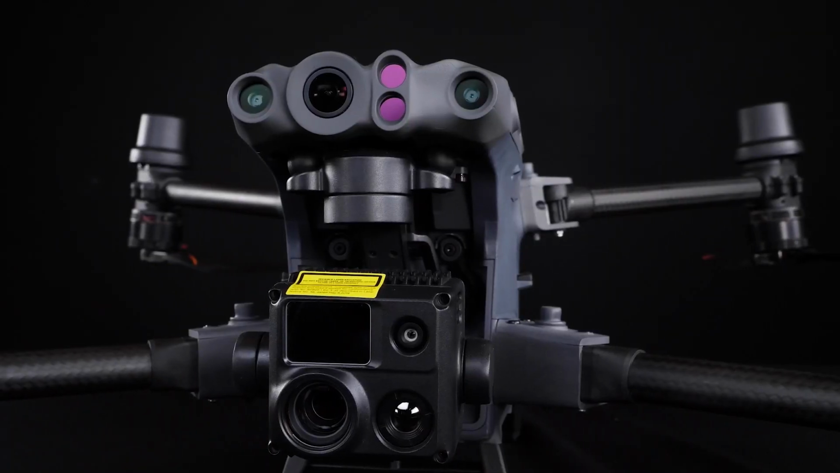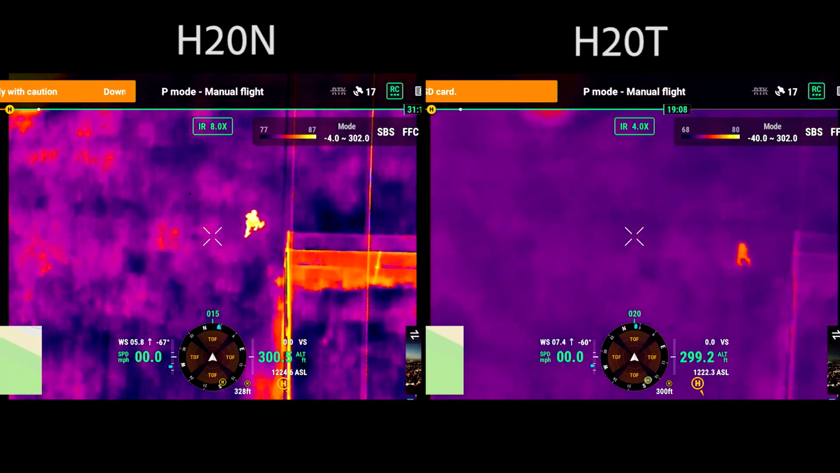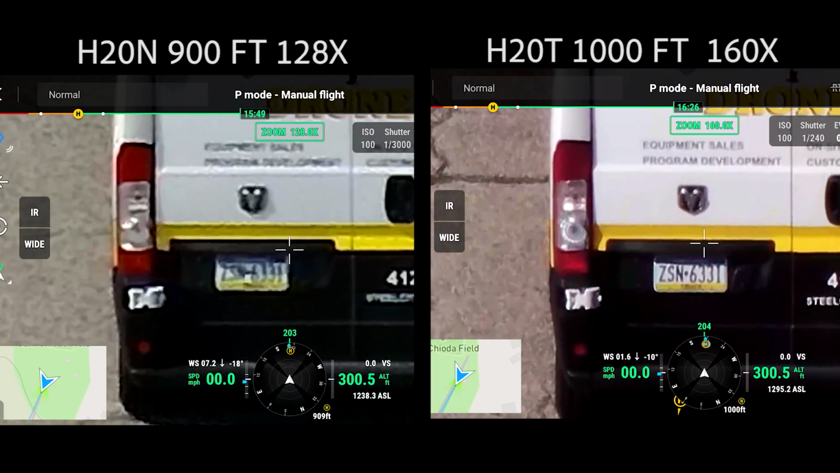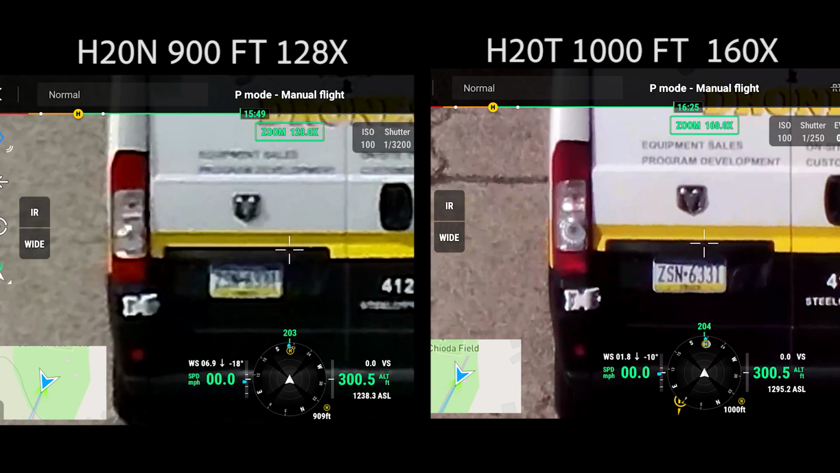We're going to deep dive into that, as well as compare this sensor in some aspects, as far as the zoom capability, to the Matrice 30T's camera as well. So to start off with, instead of just giving you opinions about what I feel you should get or what you should not get, we're going to show you a lot of specific footage that's going to allow you to determine what you feel is going to be best for yourself. So, what's new with the H20N version?